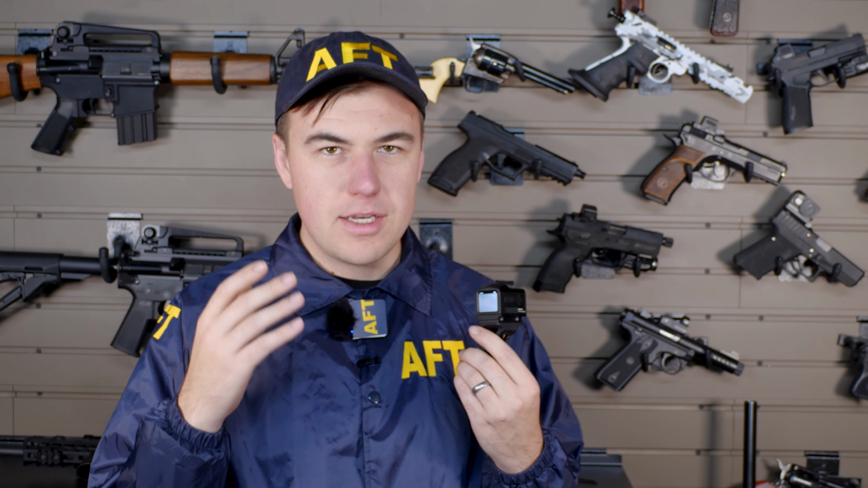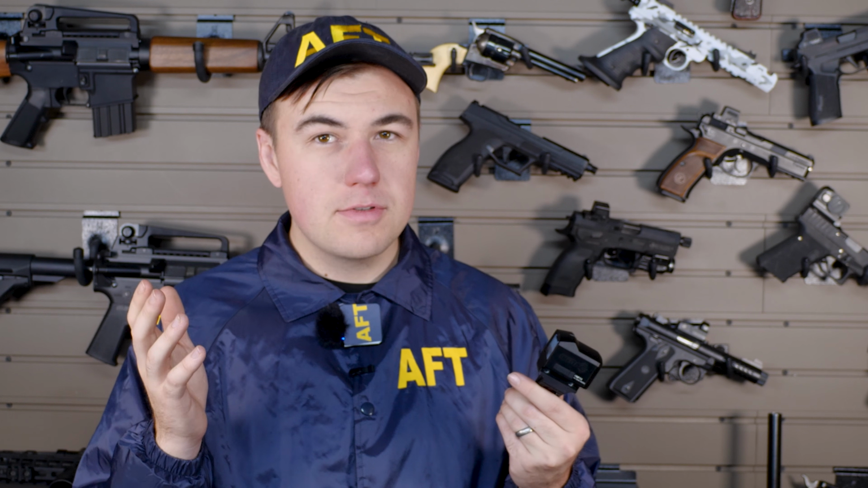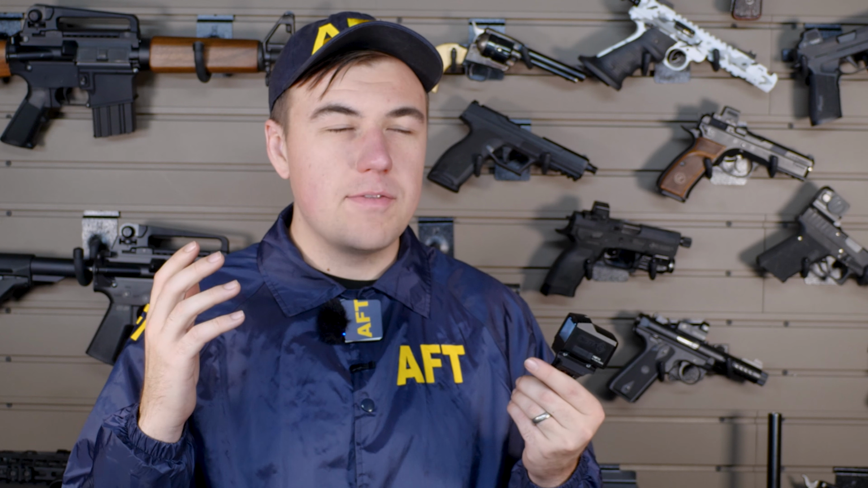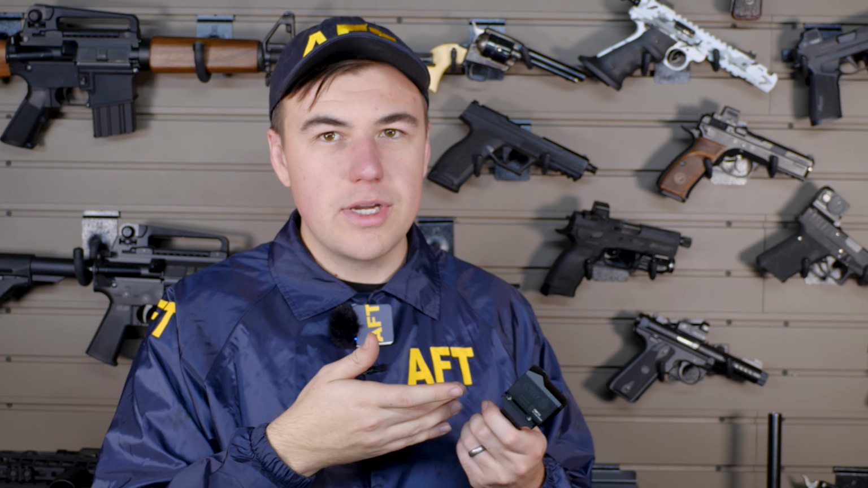Now, I can understand the appeal of using a touchscreen. It sounds fun, but number one, people wear gloves when they shoot guns, and that can cause problems. Number two, have you ever tried to use your phone in the rain? Any sort of water or debris kind of renders the interface useless.